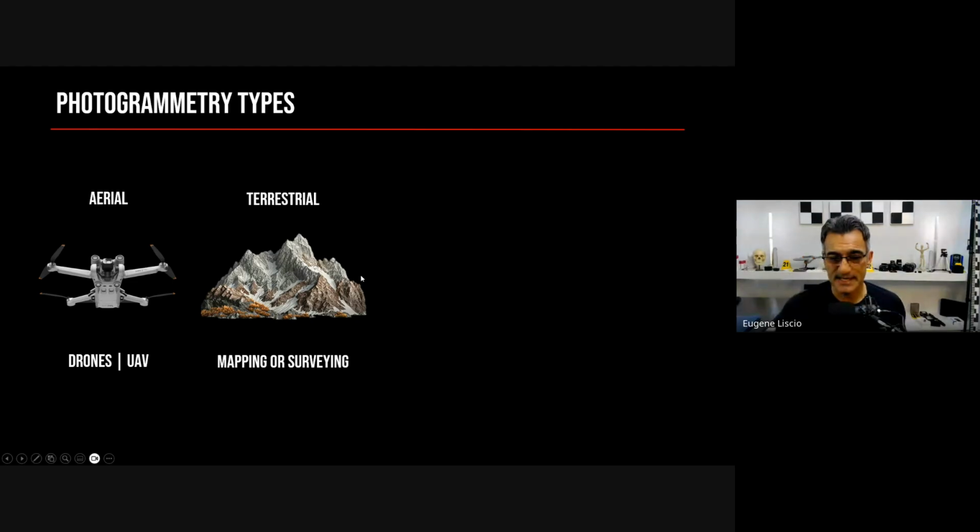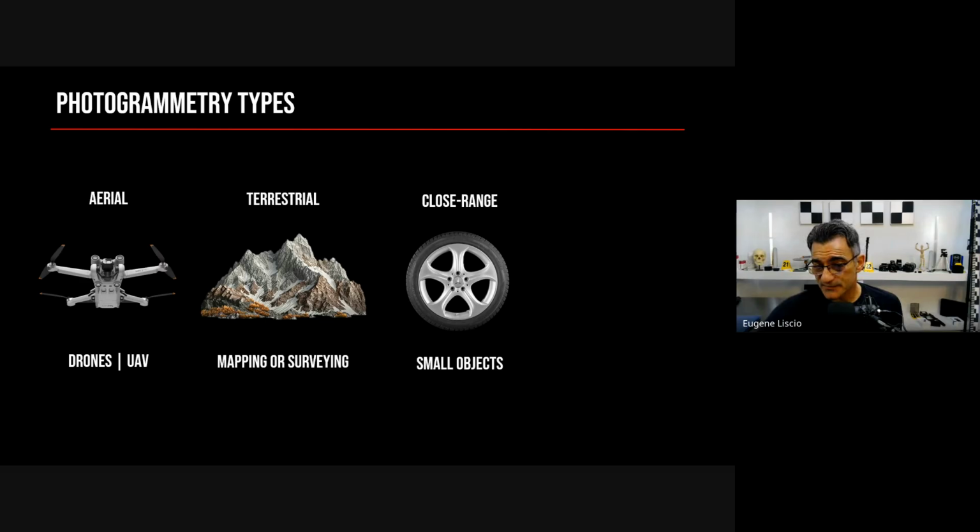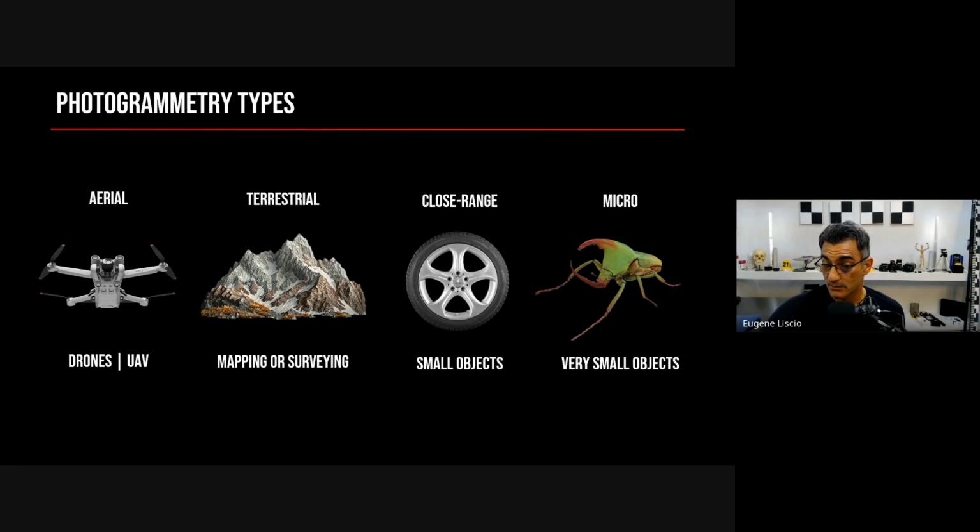So terrestrial laser scanning for mapping or survey. Now, terrestrial just means that it's done from the ground. So you may have a tripod, you may have something else. But historically, if you were doing terrestrial mapping, they typically are inferring that you're doing mapping or surveying of larger areas. There's also close range photogrammetry, so smaller objects, and then we have micro photogrammetry.